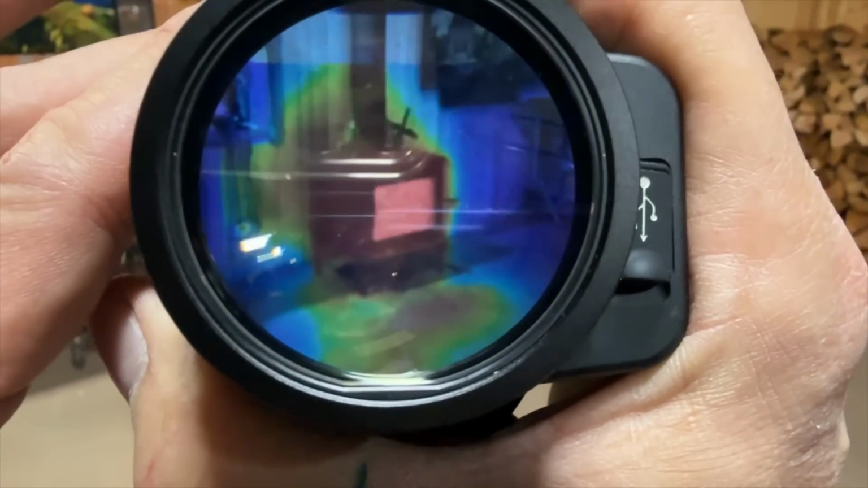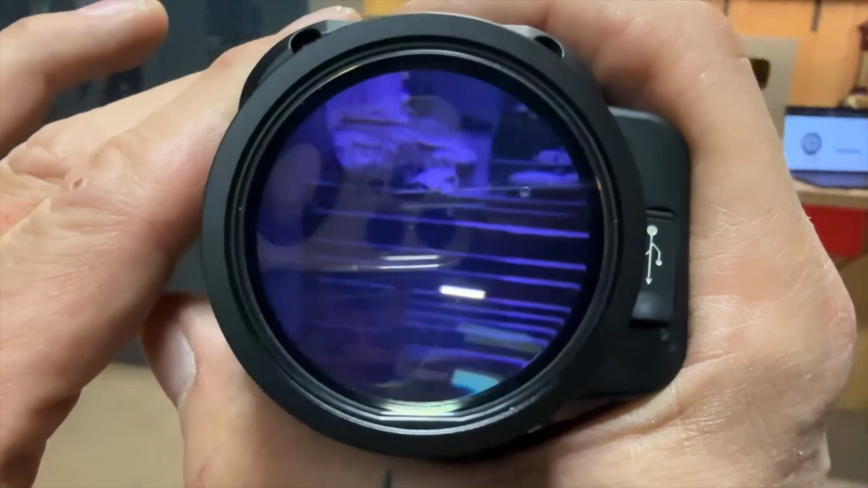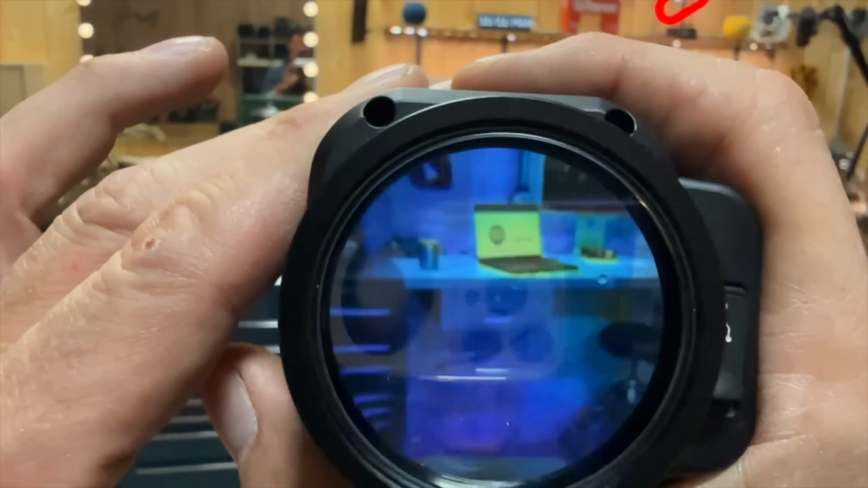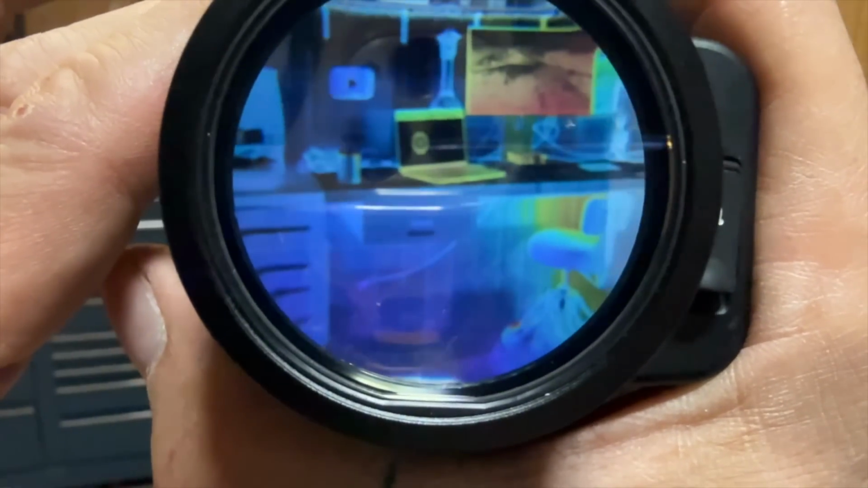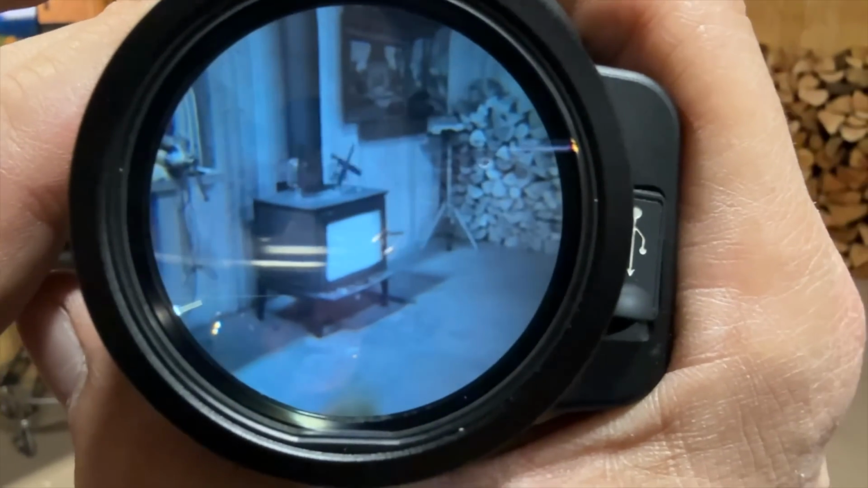Here's the color. So your reds and your yellows are going to be hotter. You can see where the heat is. We can look over here, we can see computer. And then there's a reverse of that, where instead of the whites being hot, the blacks are hot. This one here, the night vision seems to be the best.